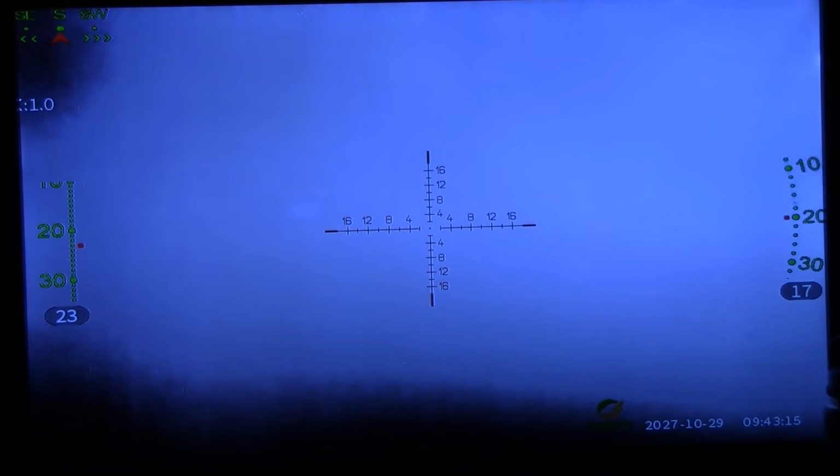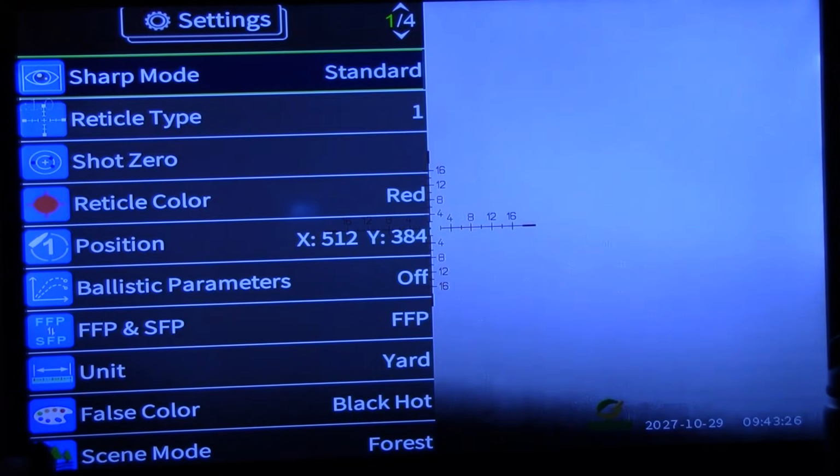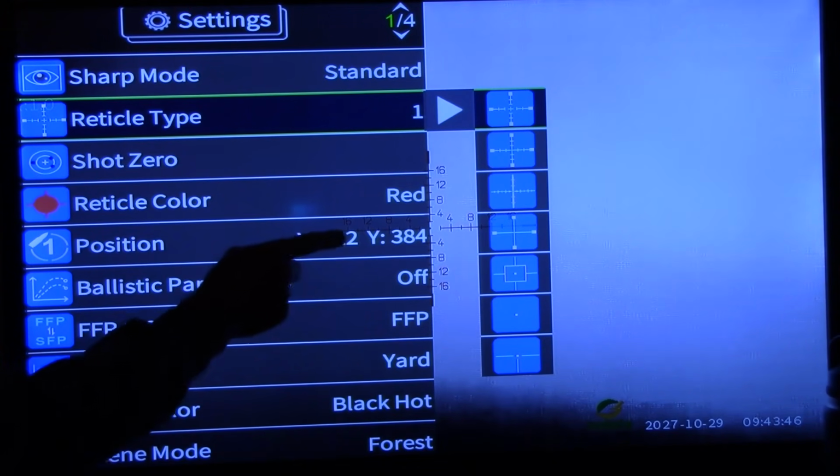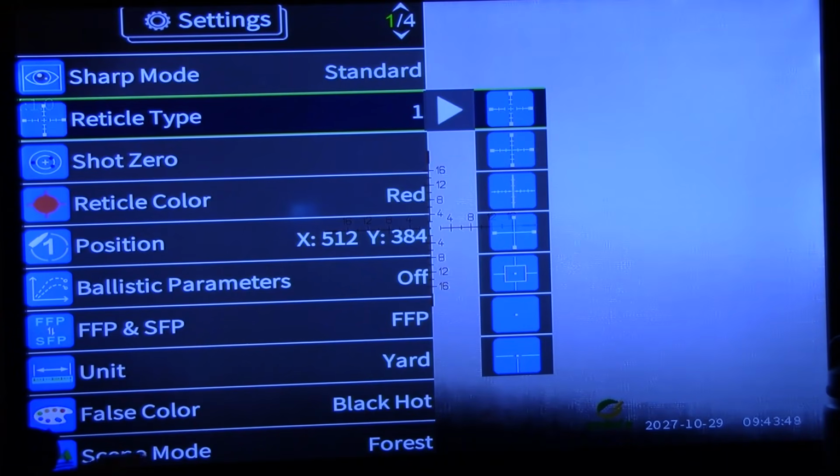All right, folks, here we have it hooked up to the TV. I don't have much cable length here, so we're a little bit limited. One long push on that button, like I said, brings up our menu. Pretty simple, pretty elementary. Now that you've got it up, you rotate that button. Whoop, I went back to page 4; pages 1 through 4 are up on top. Sharp mode, standard. I'm going to show you just some things: reticle type, one push of the button, 1, 2, 3, 4, 5, 6, 7 different reticles you can have in there. You just go down, say, let's go to this one.